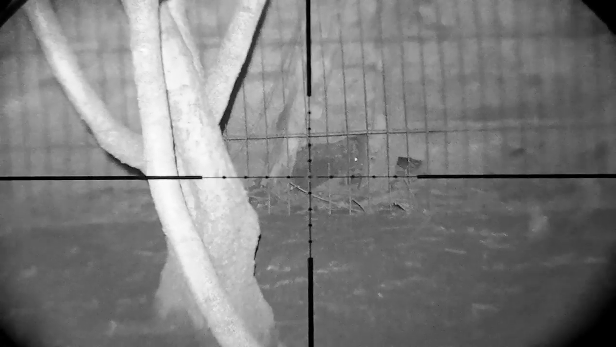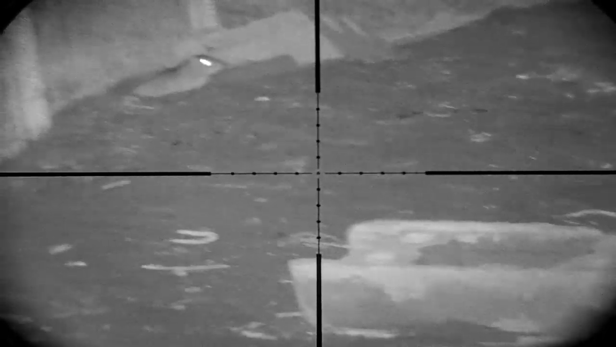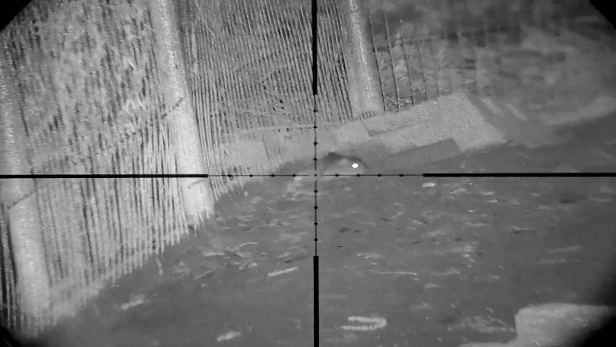Definitely got the rat with the first shot, but it doesn't do any harm to take a second shot if you're not absolutely sure. There's a lot more rats around than there was 3 weeks ago, although I have to say a lot of them are very small.